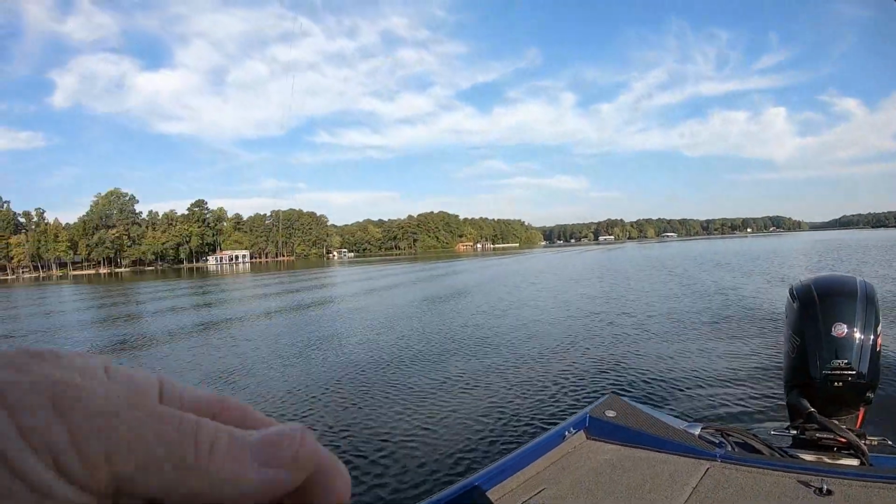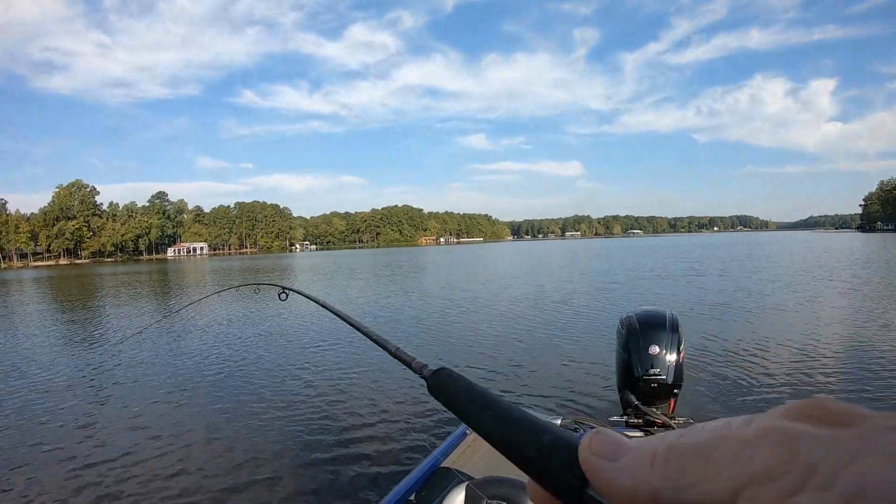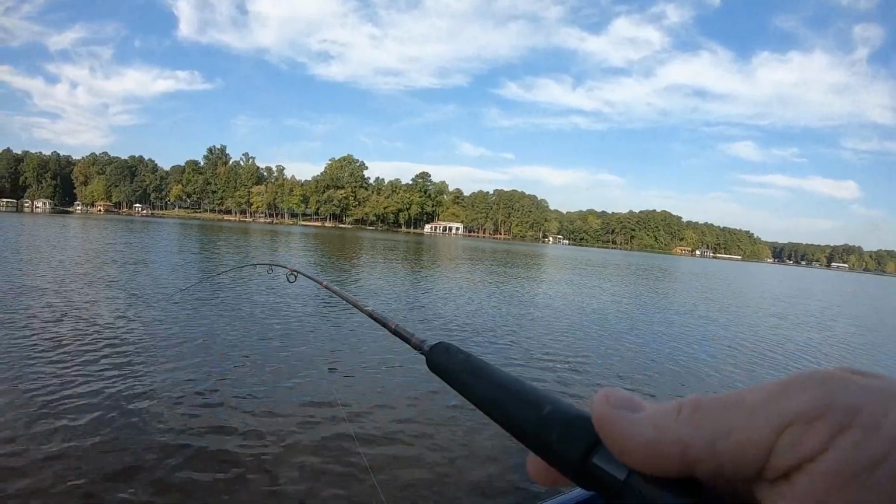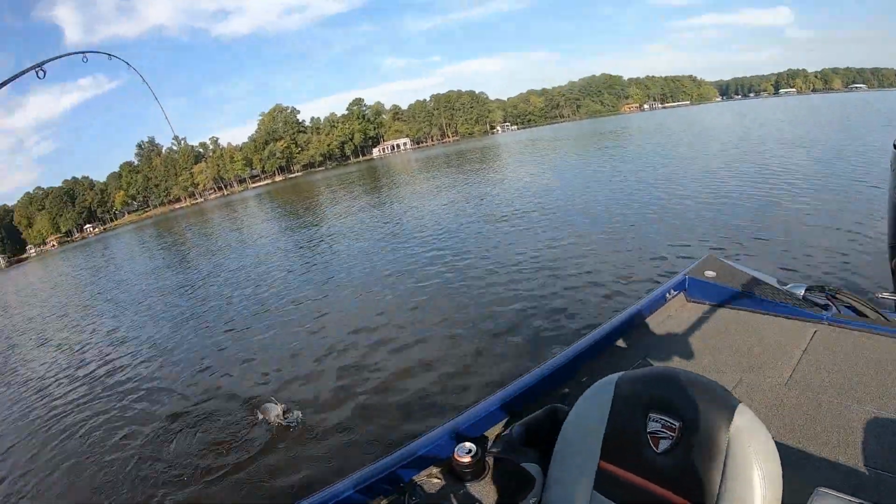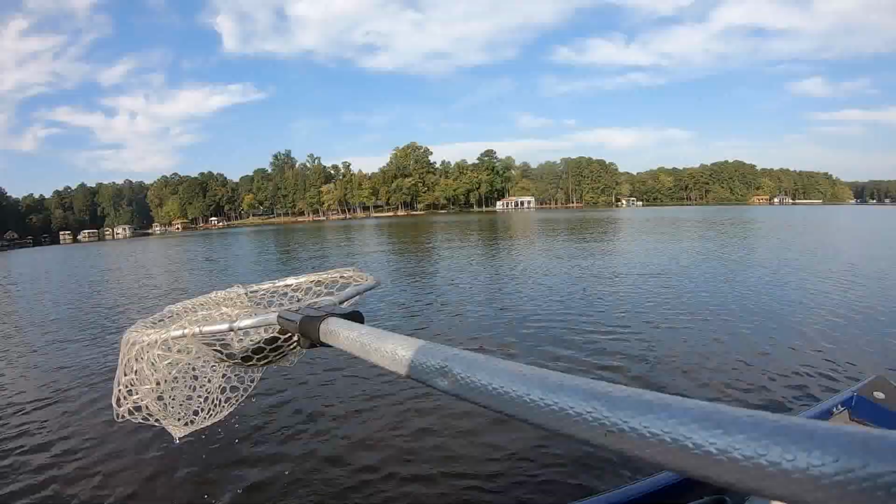All right, guys, that was on ocean. That's 3 on this ocean color. I think I'll switch from that, okay? Bam. All right, guys, this color, let me get the fish in before I show it to you. That's a decent fish, too. So I got away from that dock, guys, and I got into some bigger fish.